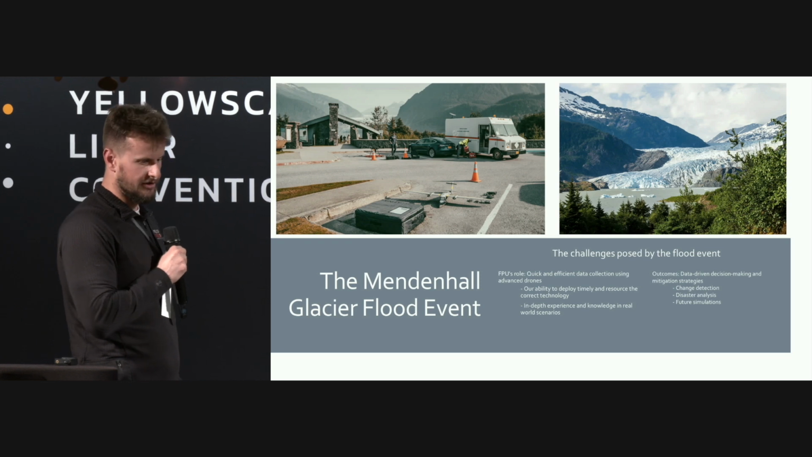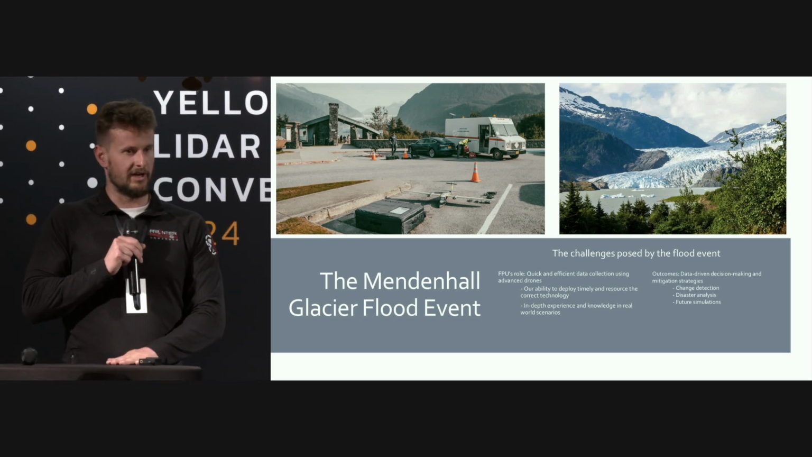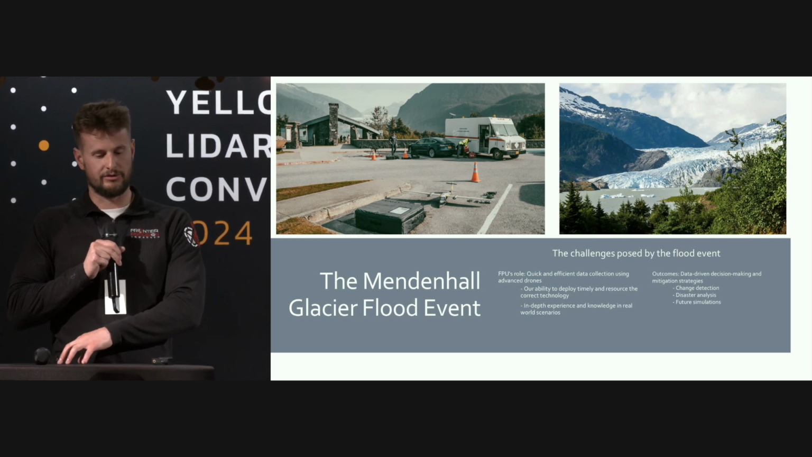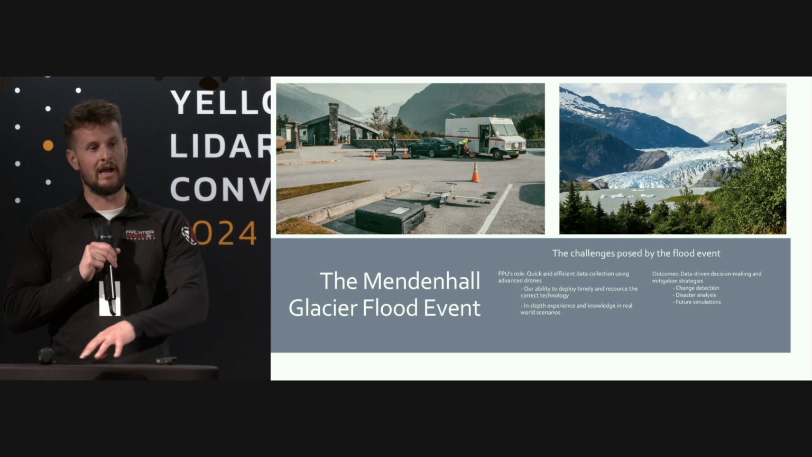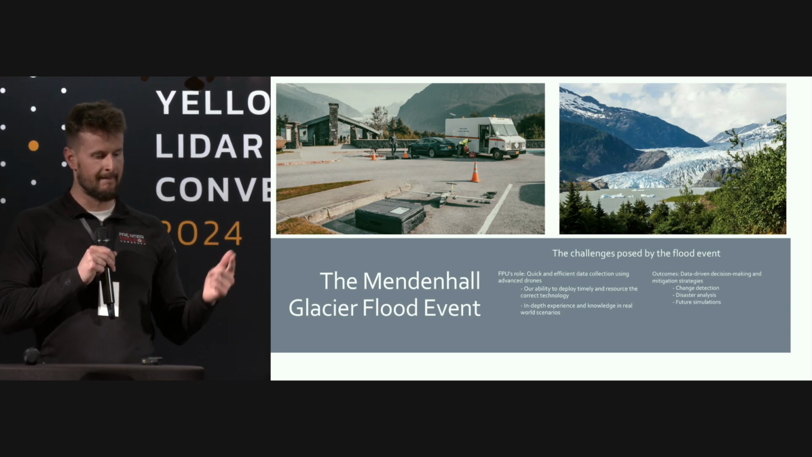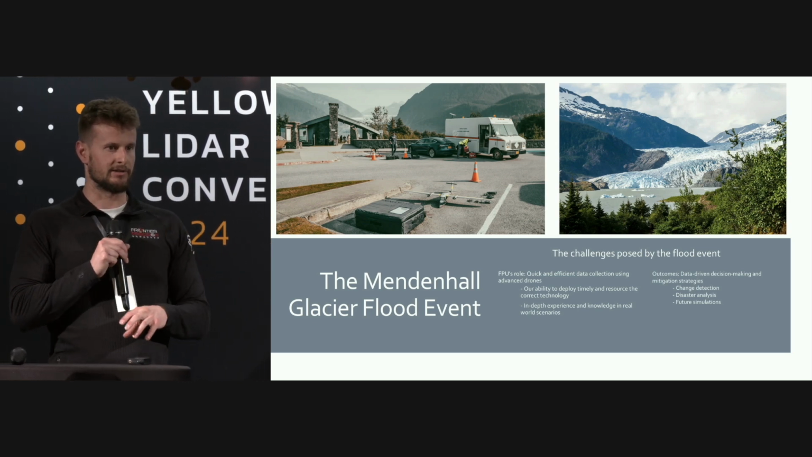So obviously they called us, their trusted drone provider, and they said, okay, this is what we have going on. We have a flood event that's happening right now, and we need to be able to very, very quickly map the entire city using drones, but also using LiDAR. So they came to us and they said, what should we use to map as quickly as possible?